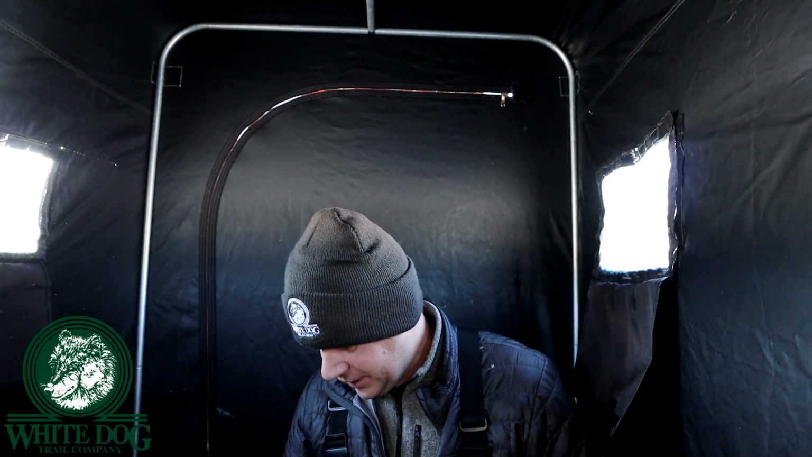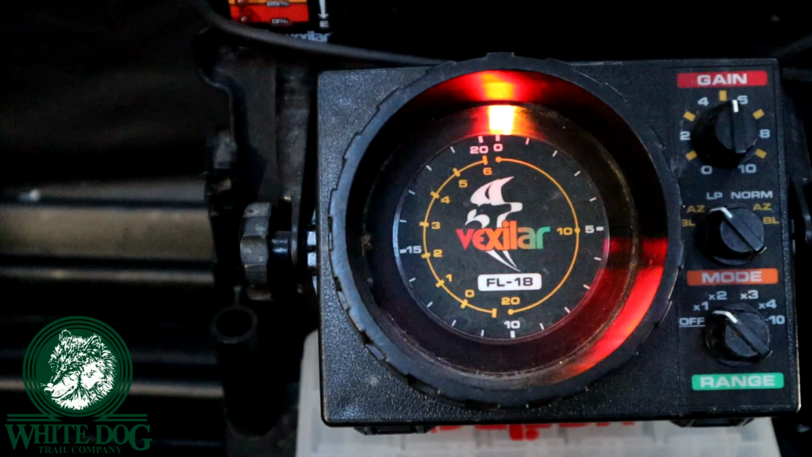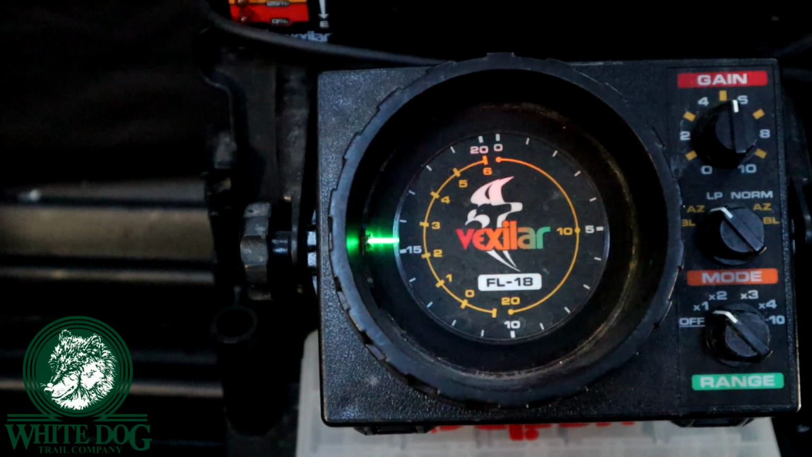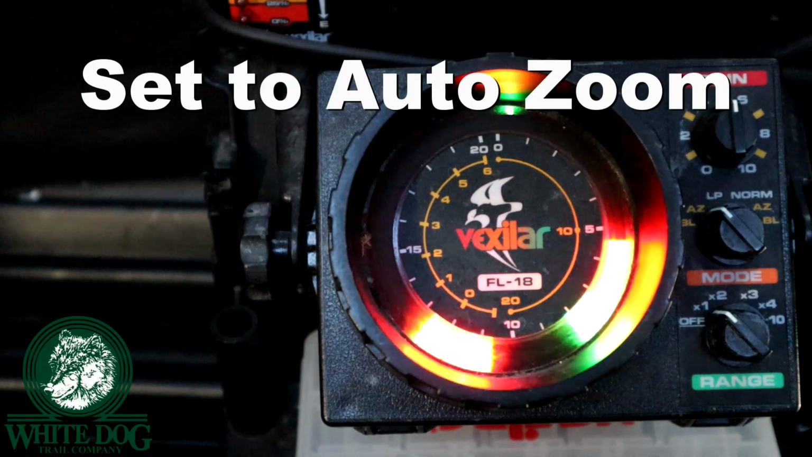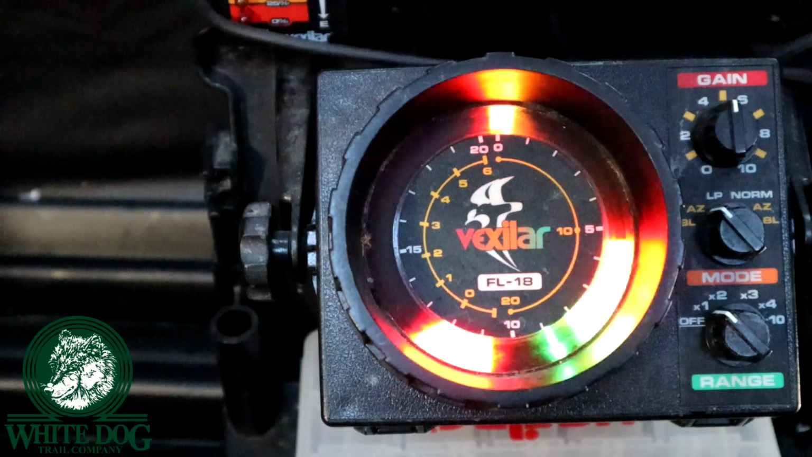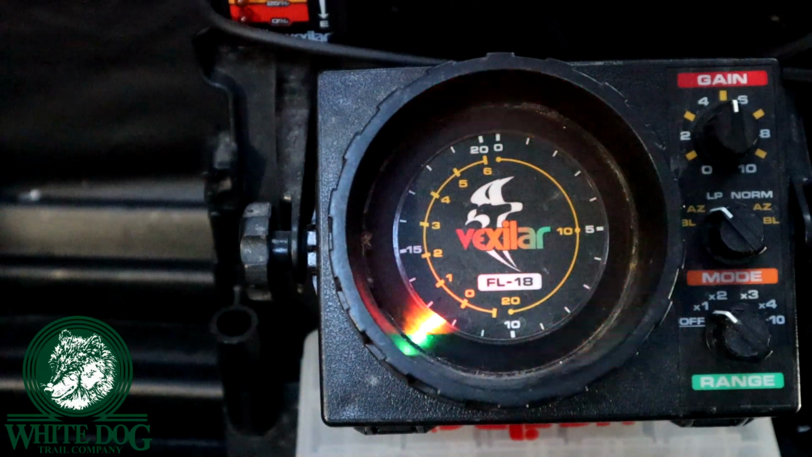So I got a couple of fish down there now, actually. Alright, so we're going to show you guys a little bit about what this looks like. So this is the Vexilar FL18. The left side is the bottom 6 feet. You can see there's a fish hanging around right in the middle. Oh, he just disappeared. So the left side is the bottom 6 feet of the water column, and the right side is the entire depth of the water column. And I've got this on 1x. So it basically means when I'm on auto zoom, there's a yellow 10 there. That means I'm in about 10 feet of water. Okay.